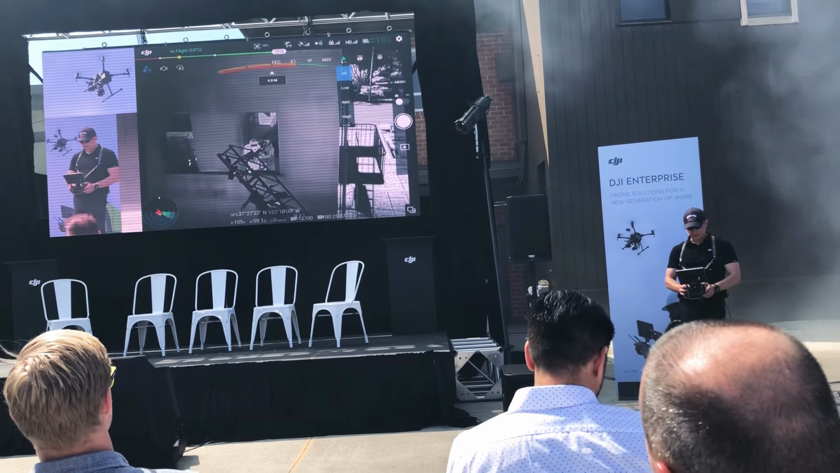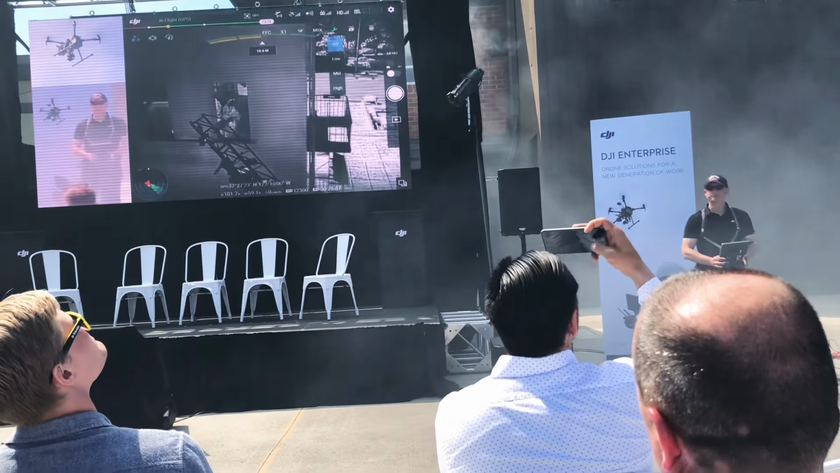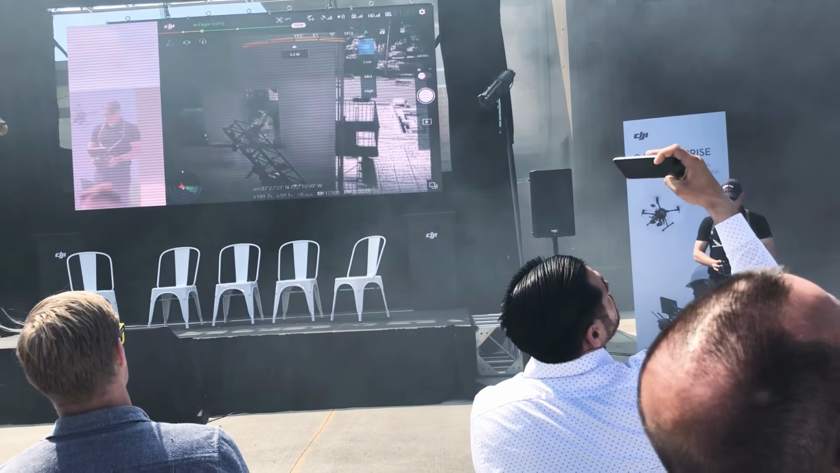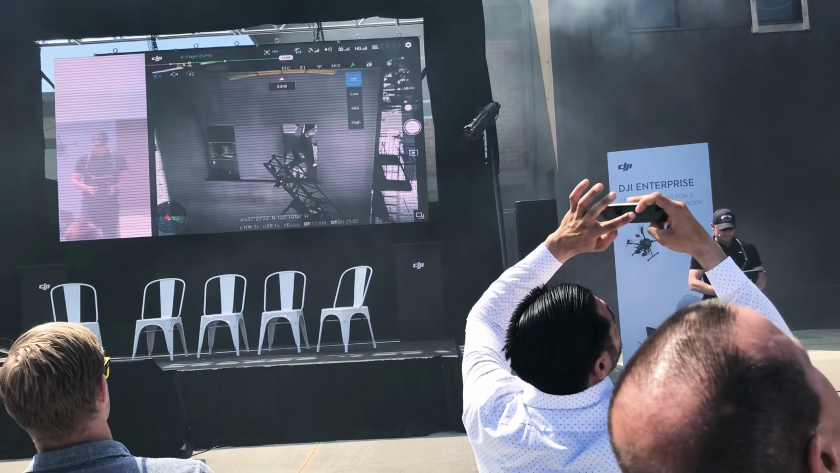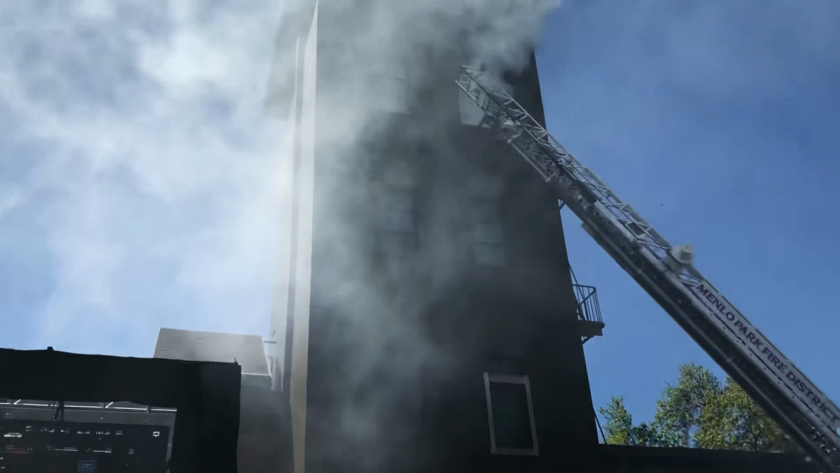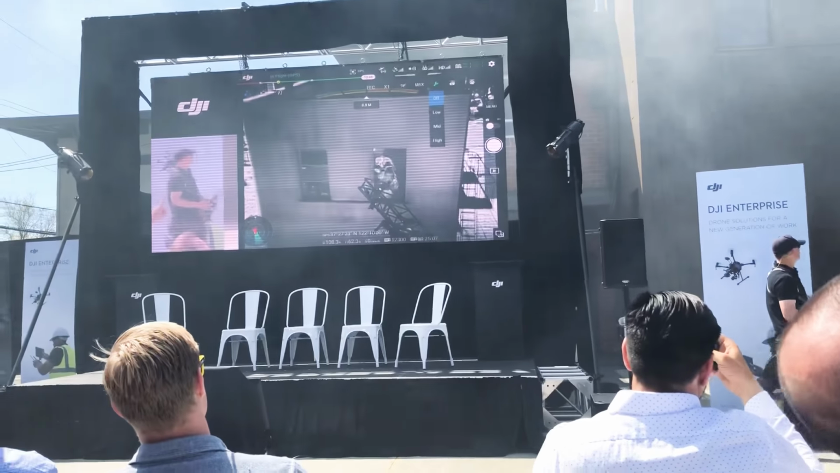There, one of the victims has definitely hard time breathing, has fallen down, is now being guided out of the room. So Incident Command at all times gets to see what is happening inside that room. There we have an additional victim on the side. And that's it. That concludes the demo part of this demonstration. Thank you.